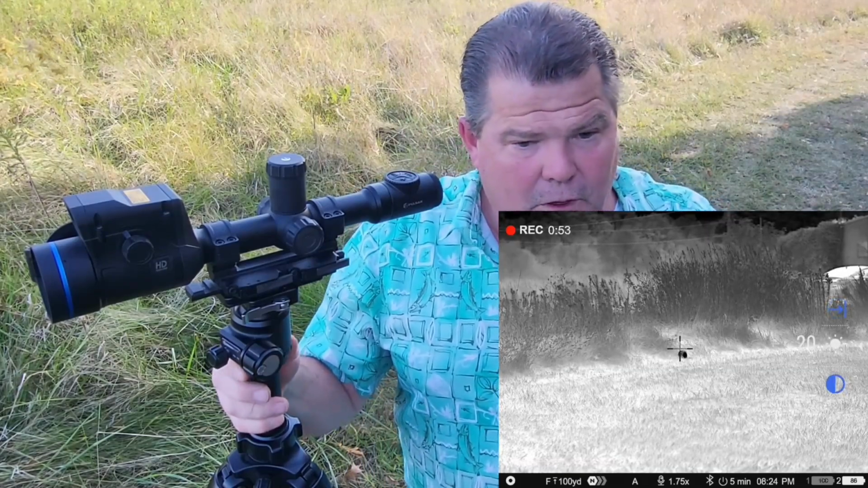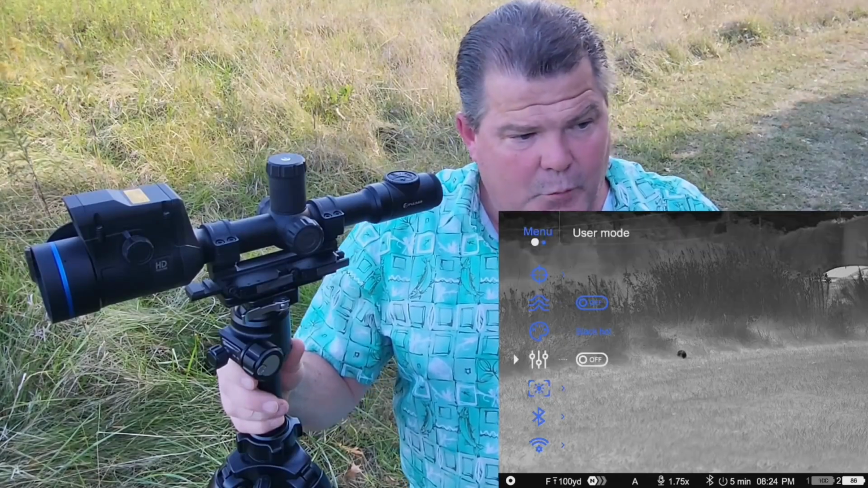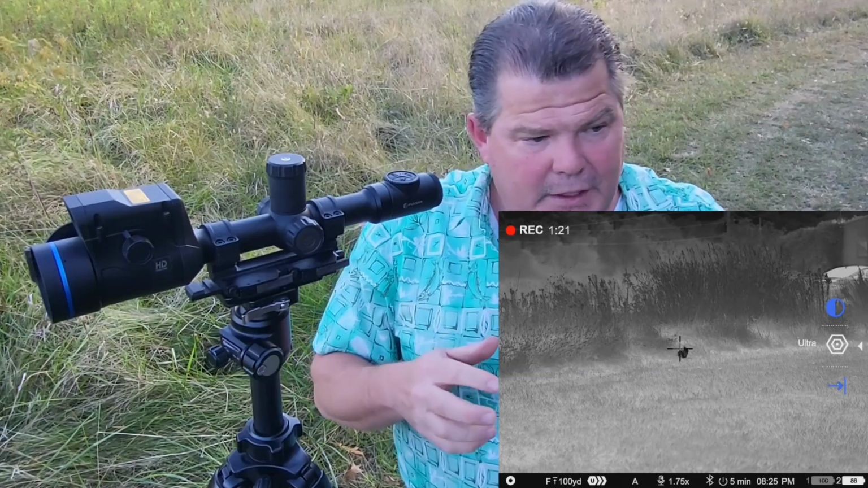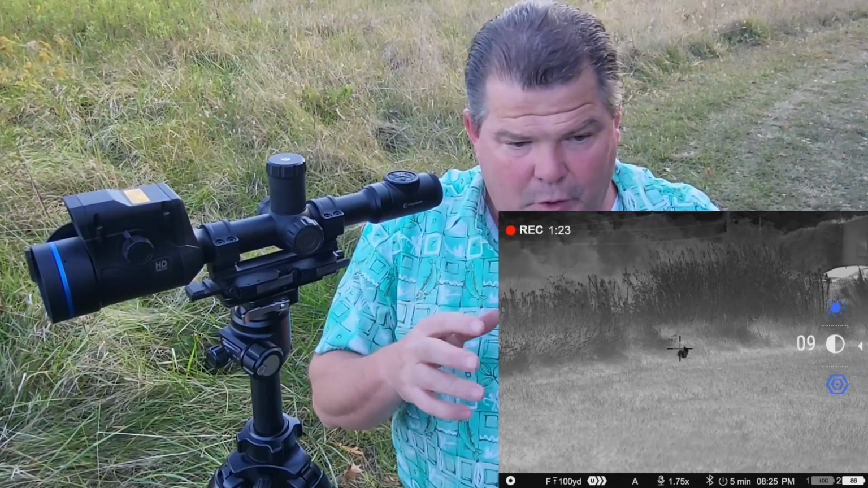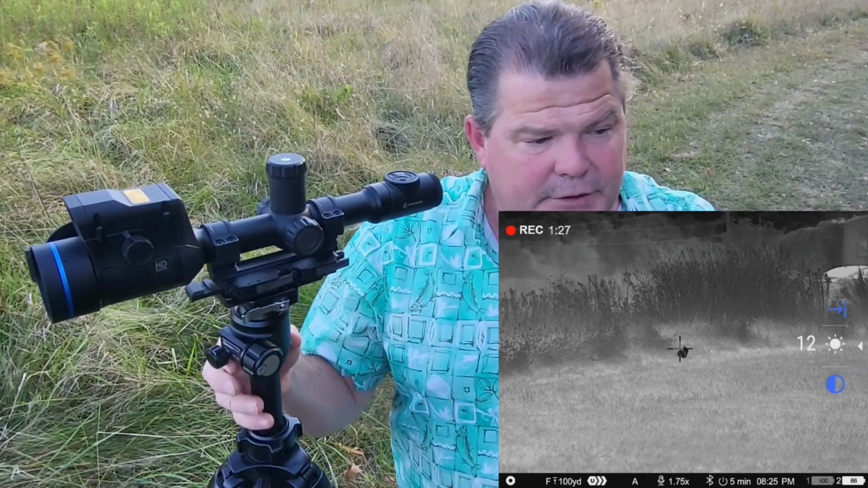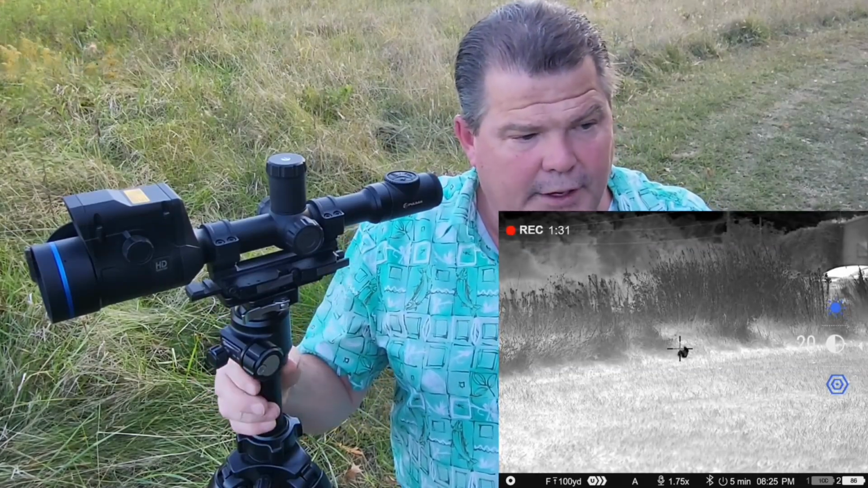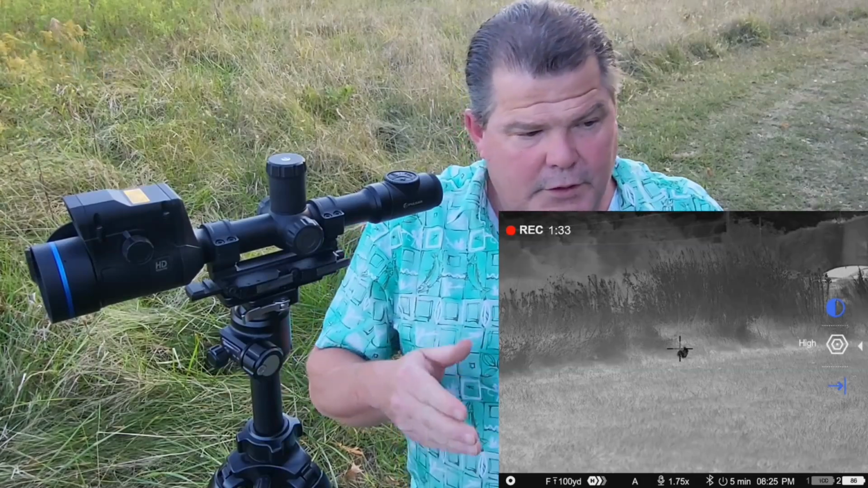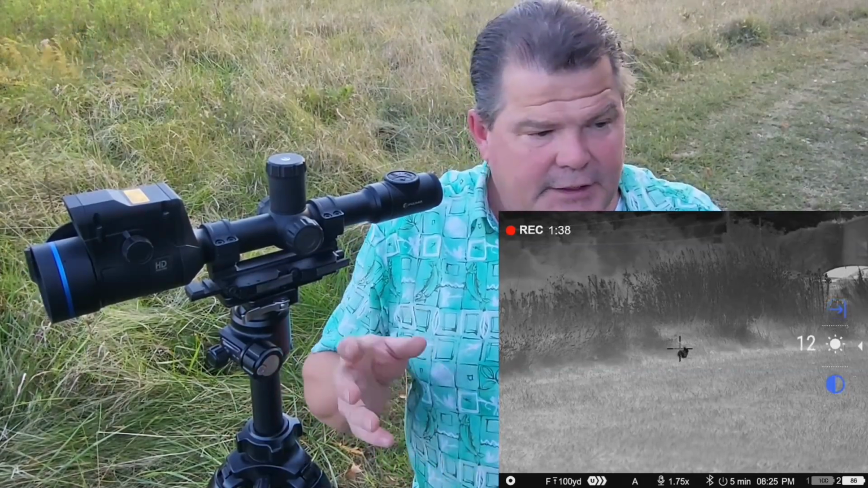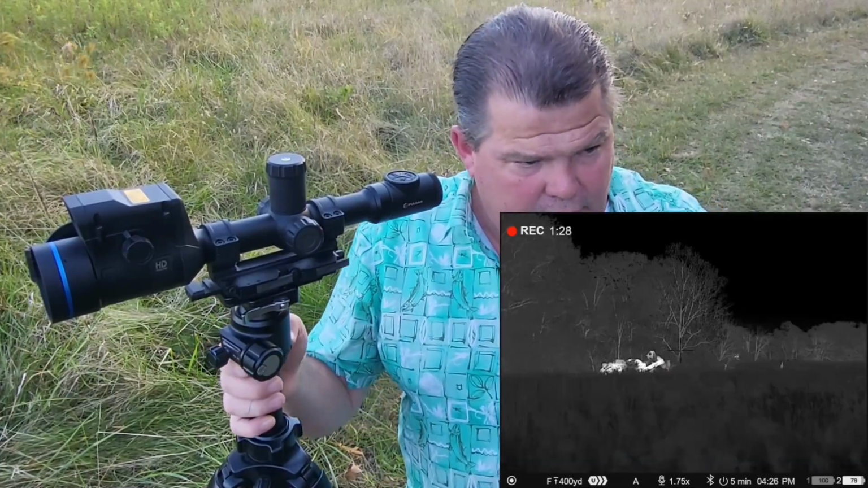So if you don't run that, let's say for example that I'm in ultra mode and I switch from ultra to high, and I have user mode shut off. Well, if I went in and made an adjustment, let's say I've adjusted my brightness down to 0 and I've adjusted my contrast up to 6, and I'm not running user modes, and I switch out of ultra into high, it's going to give me the default factory settings of, let's say, 10 and 10 on that high background, in contrast and brightness.